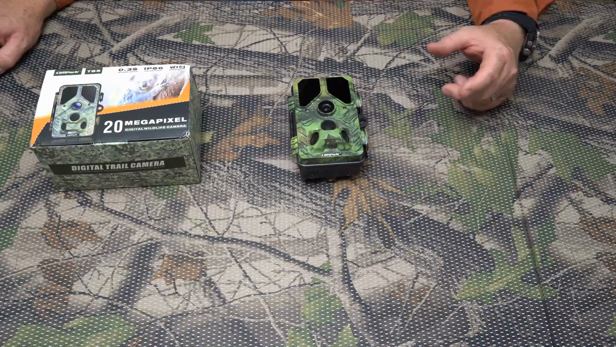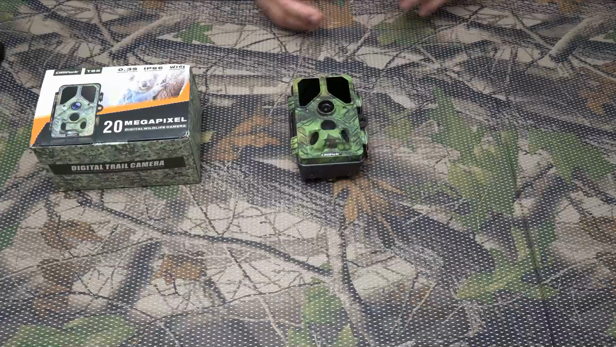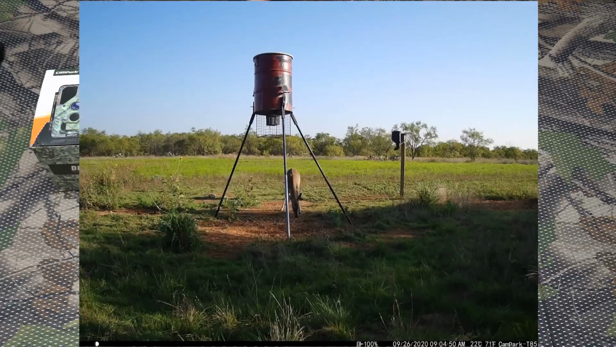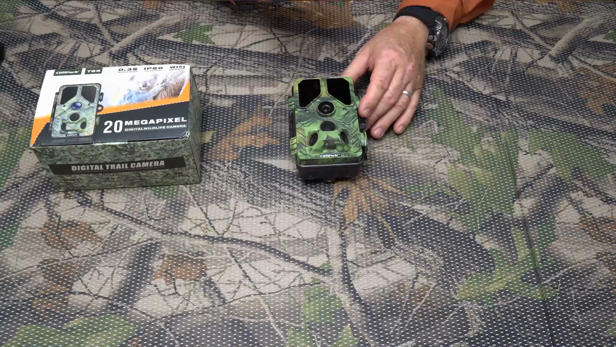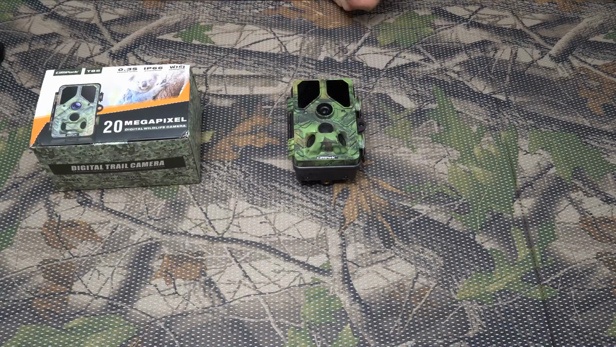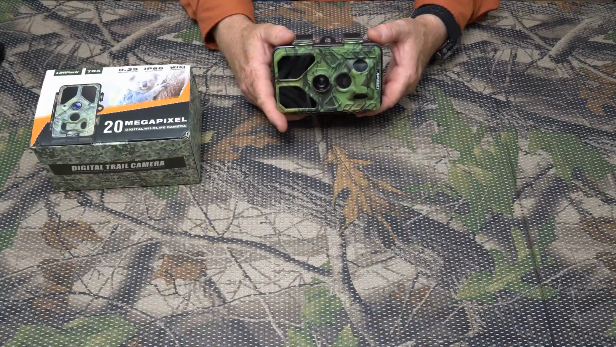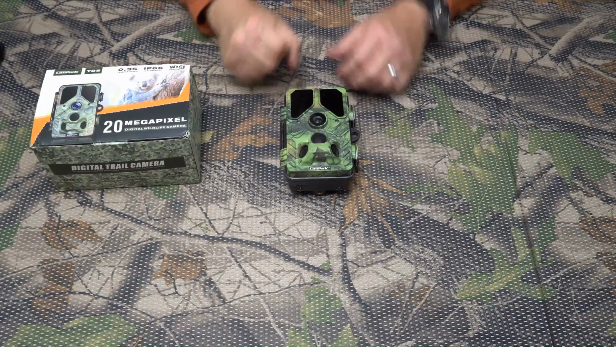I'm going to throw an image up here, and you can see that there's some grass. I didn't actually mow this time. A lot of times I'll mow the area where the camera is so there won't be any weeds or anything that could blow in the wind. But there's actually some clumps of grass and a sunflower there that was moving in the wind, and it didn't set the camera off. So it's not sensitive to grass and non-animal movement. It really picked up animal life very well, and took a lot of great images. The bottom line is, I don't think there's a whole lot here to complain about. At least in my test, this camera did very, very well.